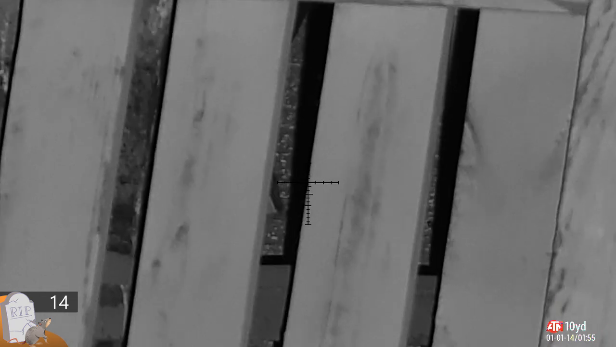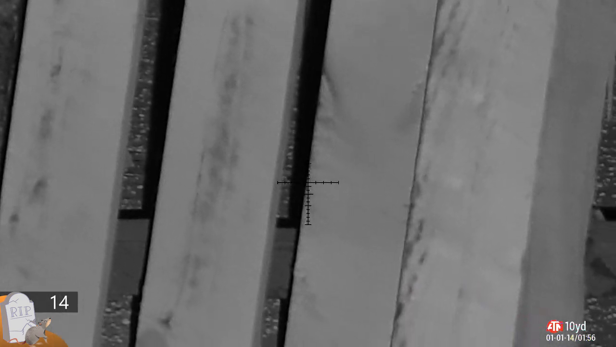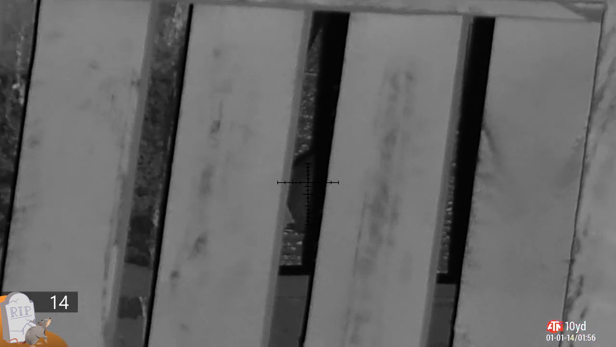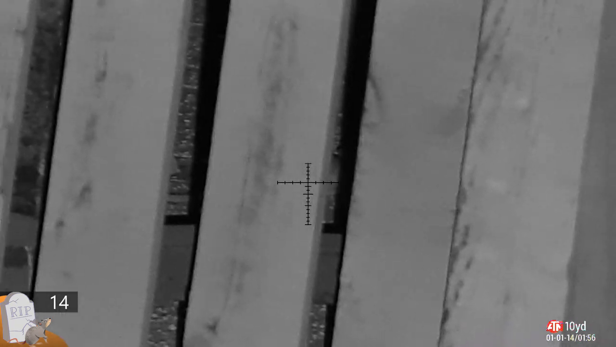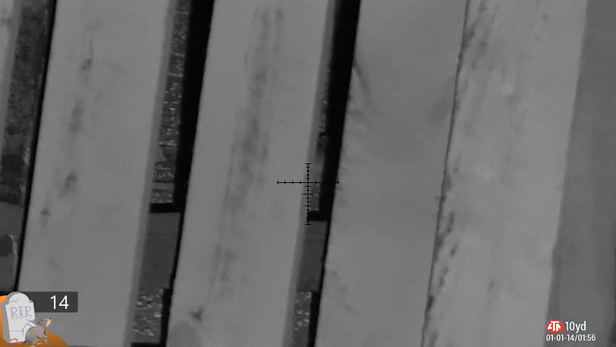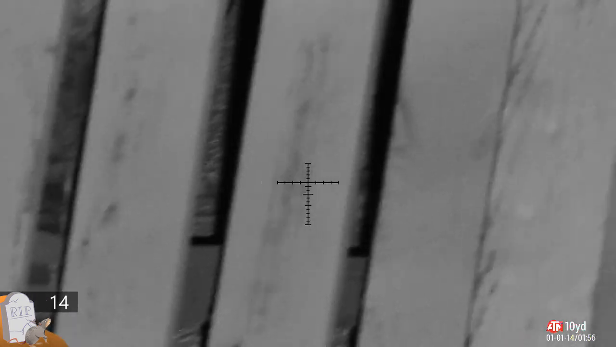As soon as I see the perfect opportunity, which is when he's between the gap in the boards and I can see some of his high body, I'll take the shot. There we go. Happy with that. He's not going anywhere, I can see him lying underneath there. Let's go and have a look.